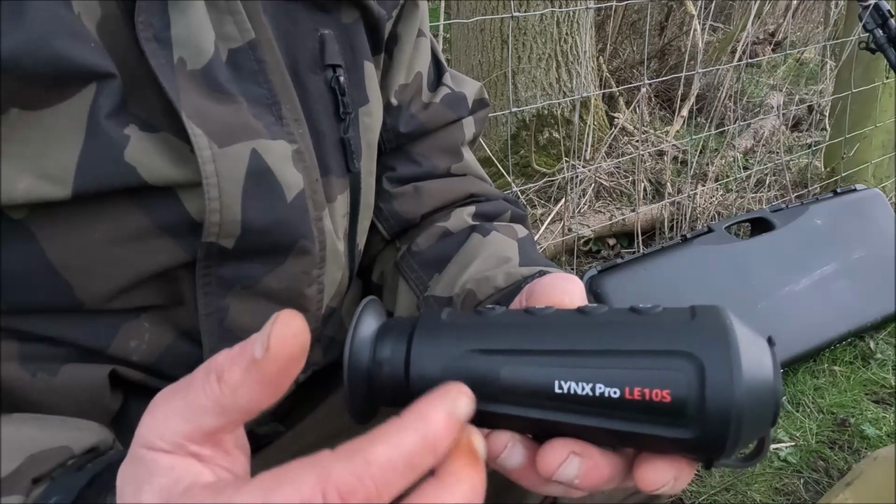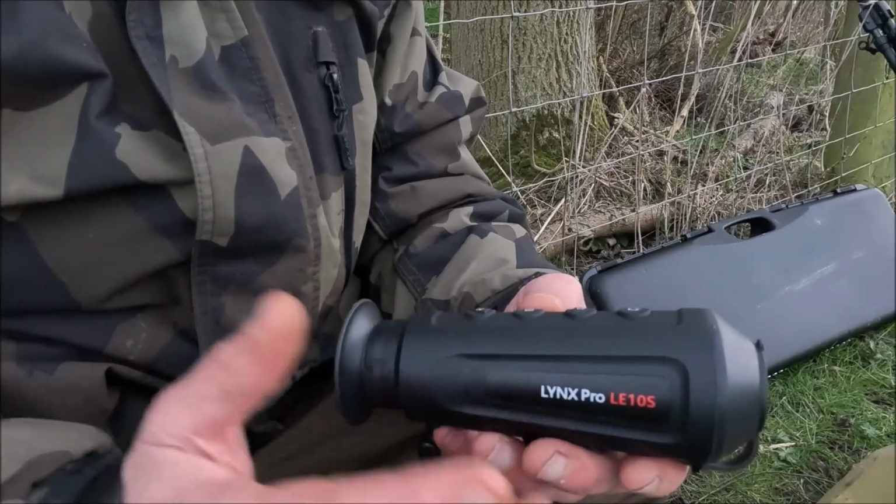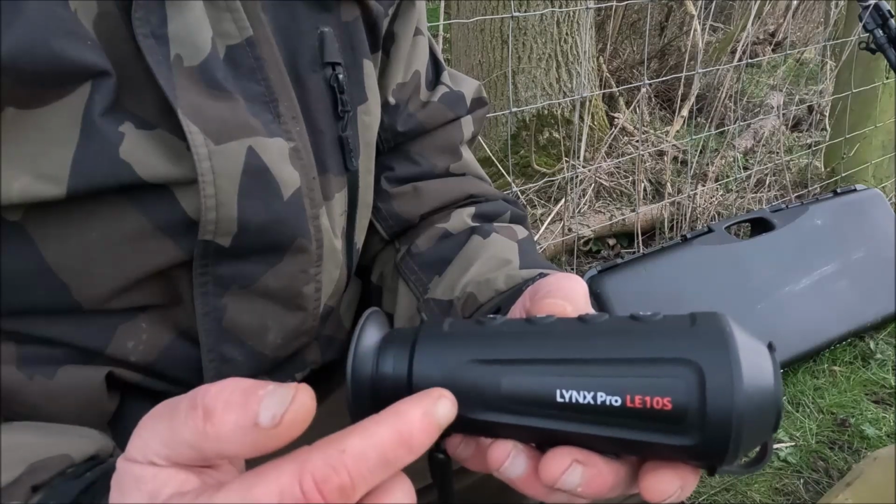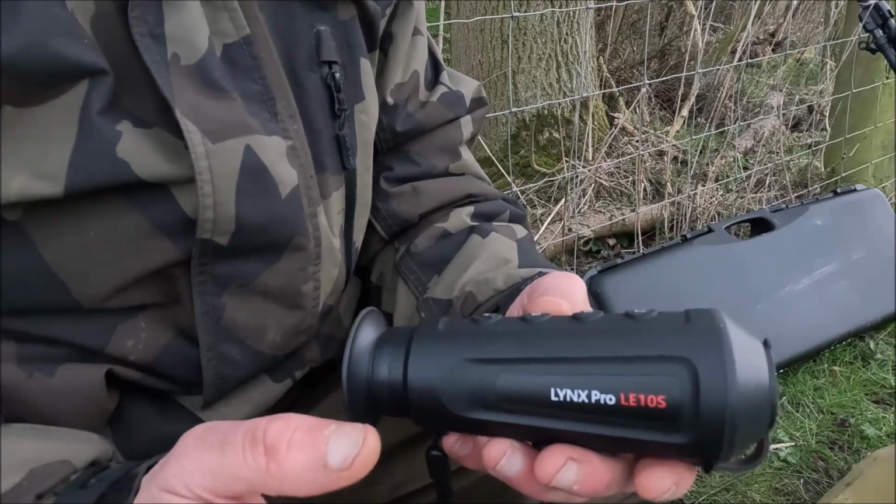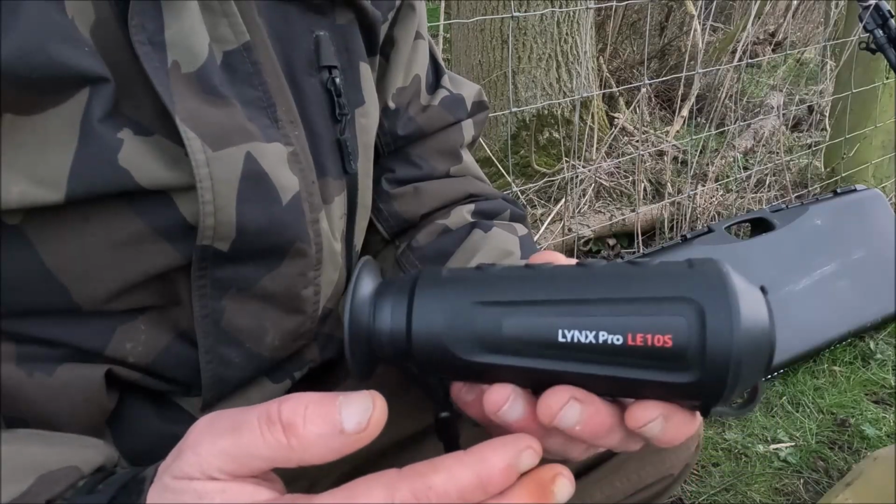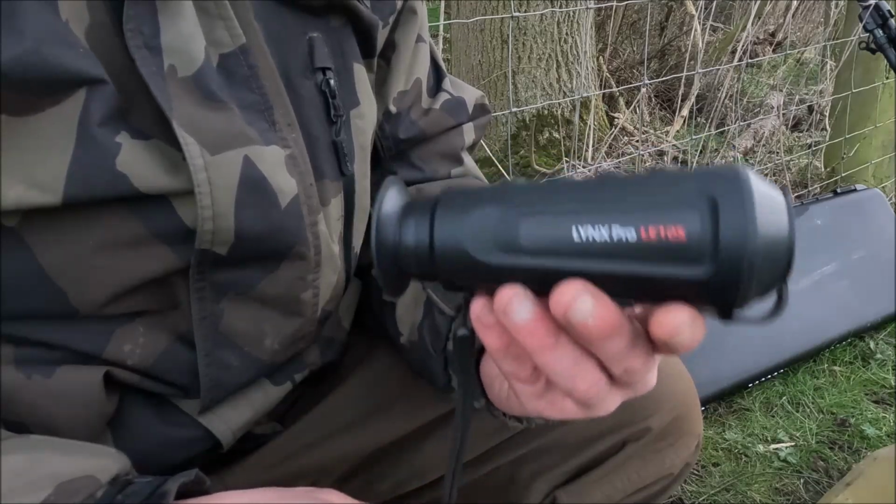With everything turned off, the Wi-Fi and everything, to make it the most economical on batteries I can get, and this is walking around turning it on and off every now and then, I'm still only getting about an hour's worth of life out of it before the battery's dead. So battery life on that one is absolutely terrible.